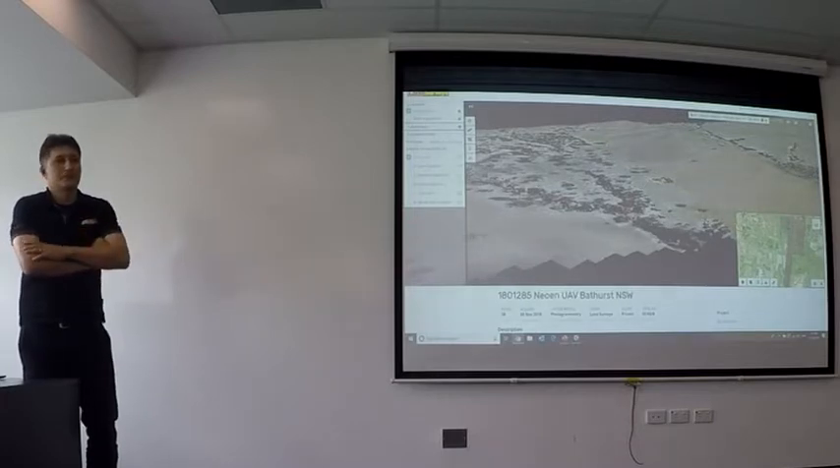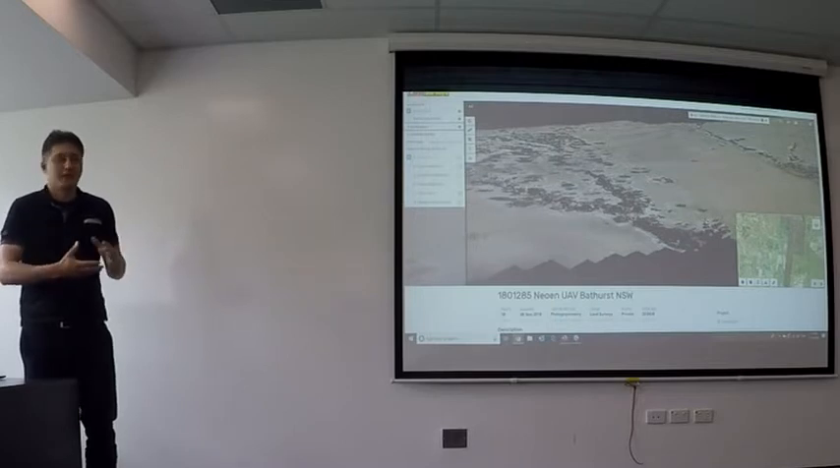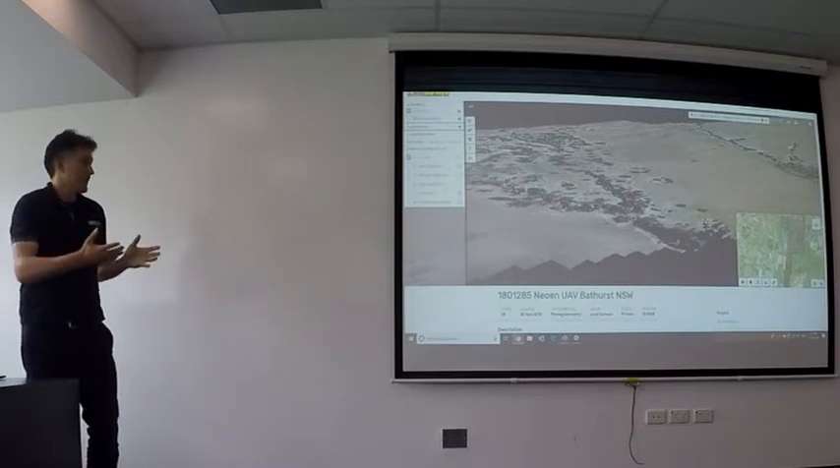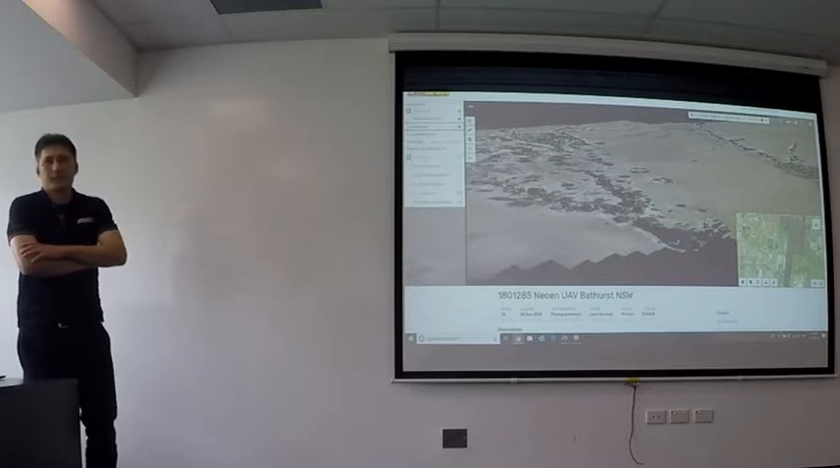Whilst the LiDAR's a lot heavier, it achieves a more accurate result, and I don't want to use the word better, but a more detailed and comprehensive data set. They both have their place, because in a day with a fixed wing UAV you can capture probably about 600 hectares, whereas with a LiDAR it'll be half that on a UAV.